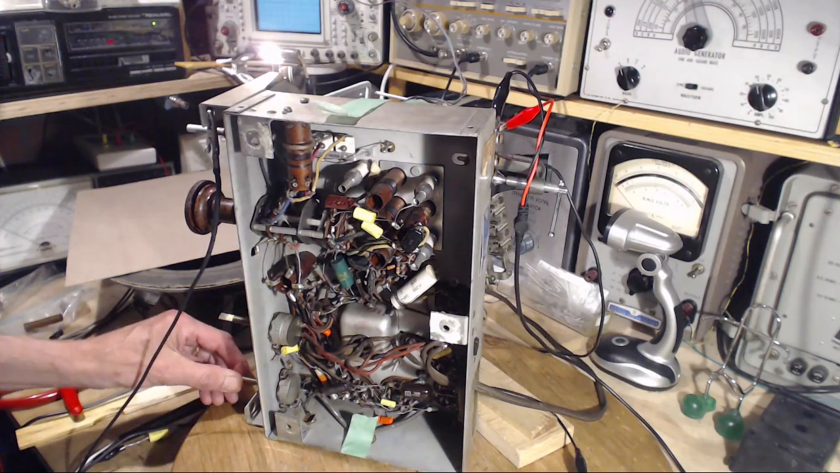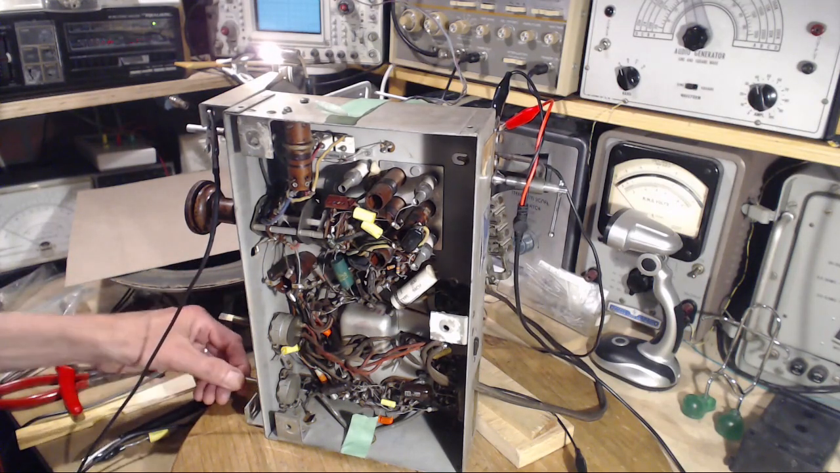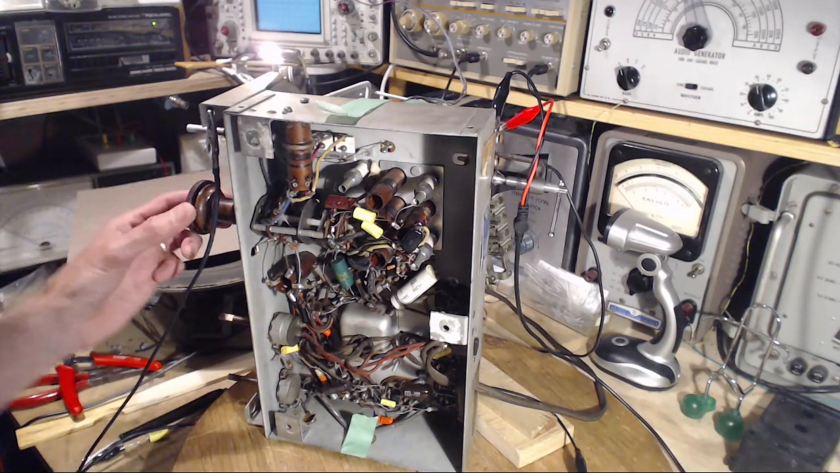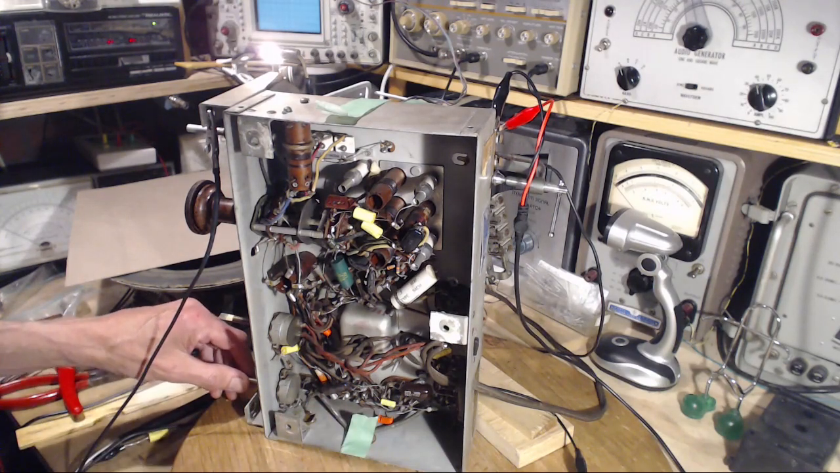Okay, tone. Oh yeah, it's a very nice range. Now, what about that tone? Now go up on a shortwave band. There it is. So I'm hearing a tone, I would guess that's 800 hertz. Maybe very close to 1,000.